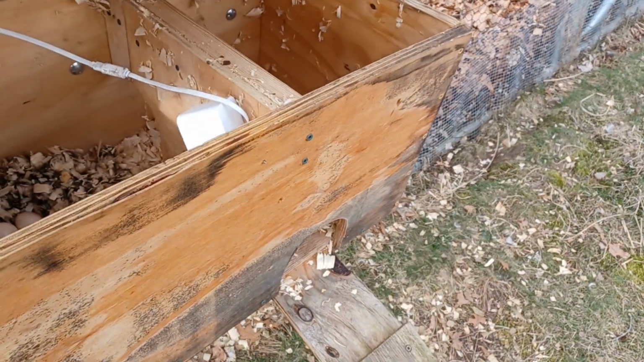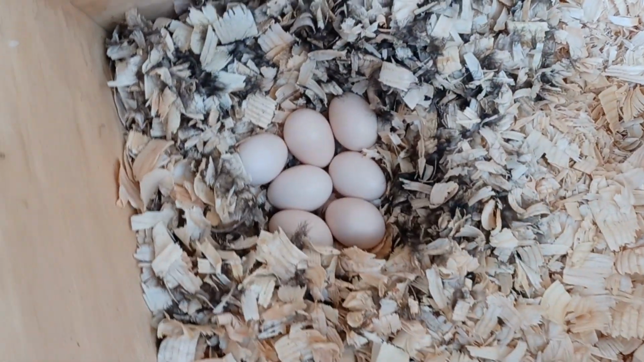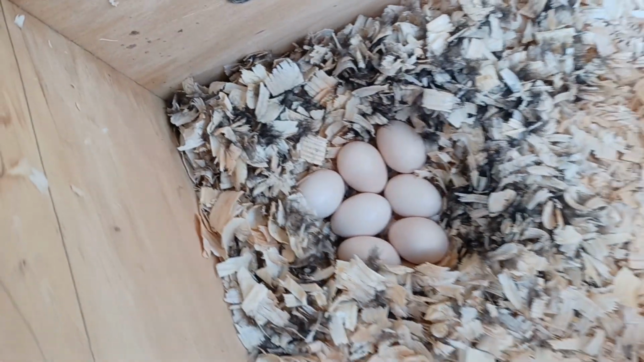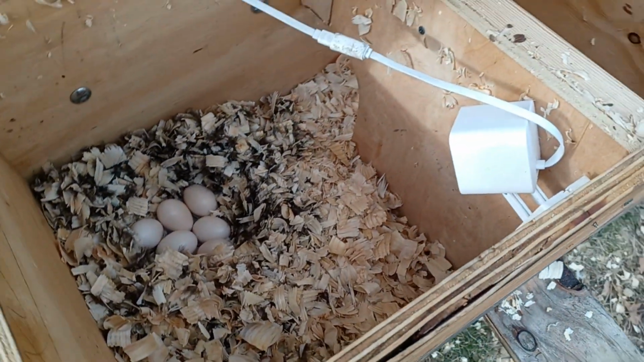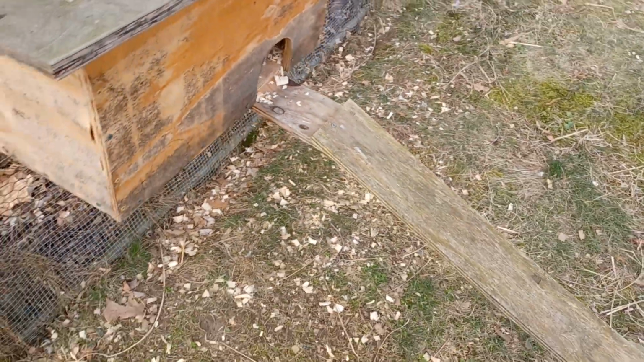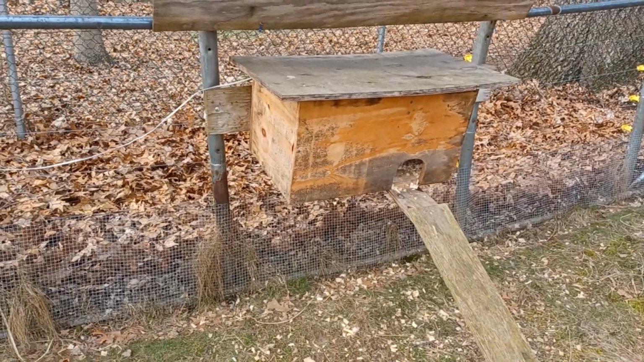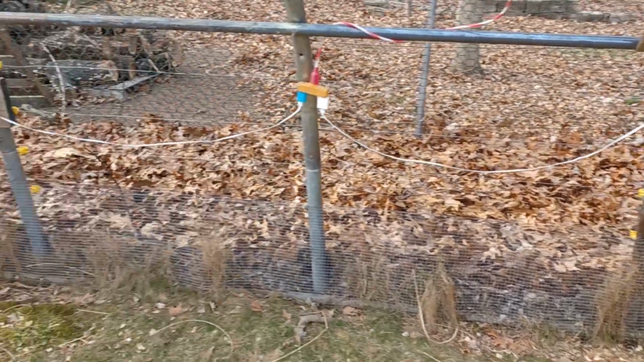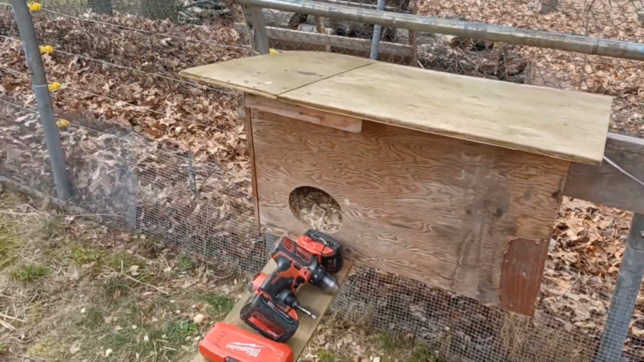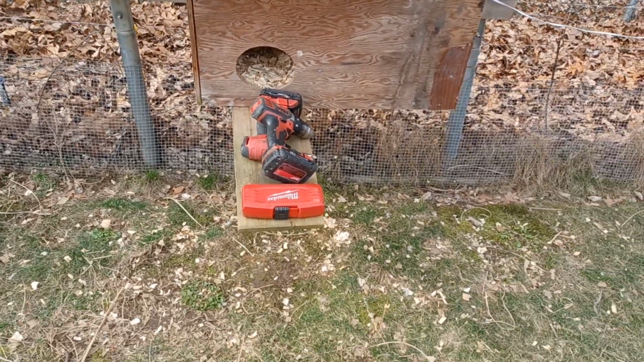And this here is my cinnamon nest. So she's got, looks like 7 eggs. You can see the camera in there. This is the most popular nest for that cinnamon. She's used it for a few years. This one's basically the same, just doesn't have a ramp.